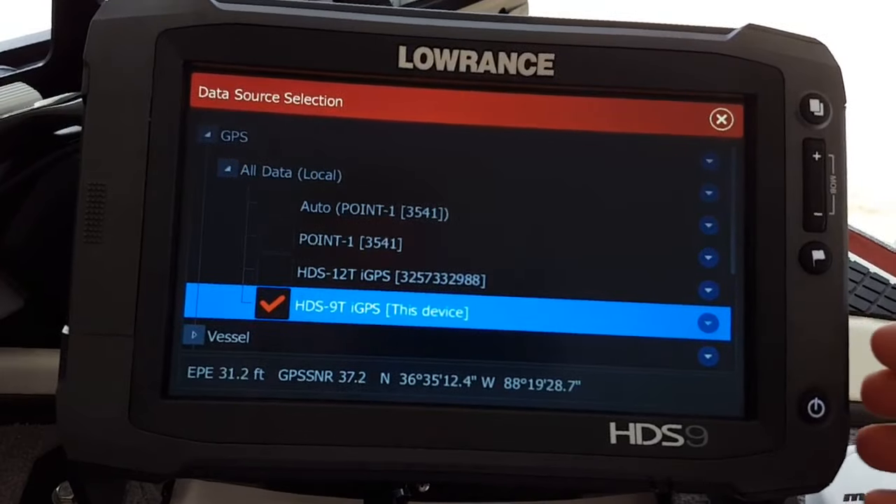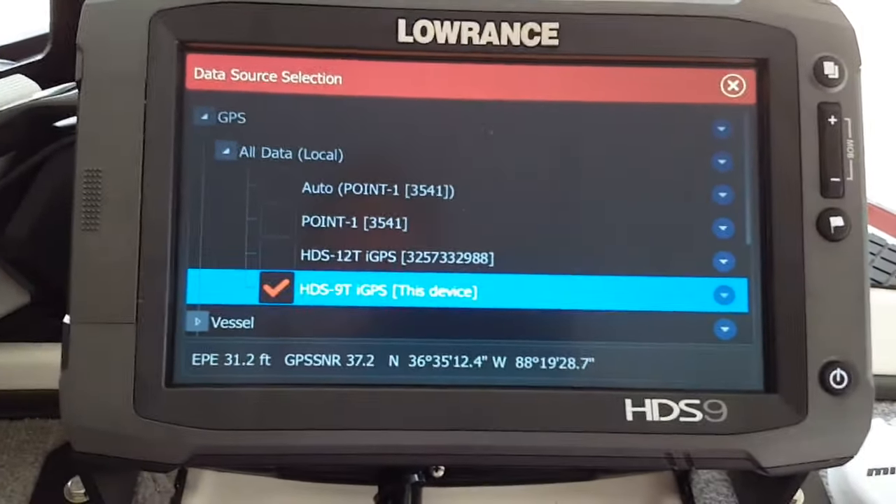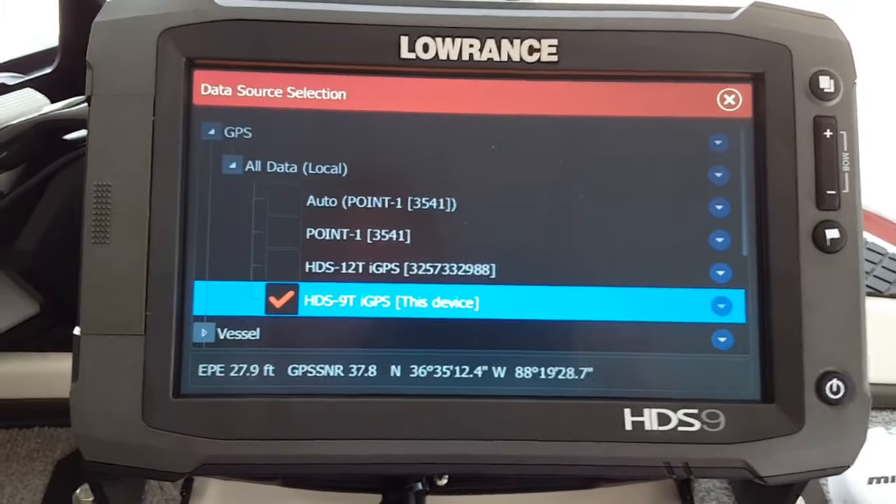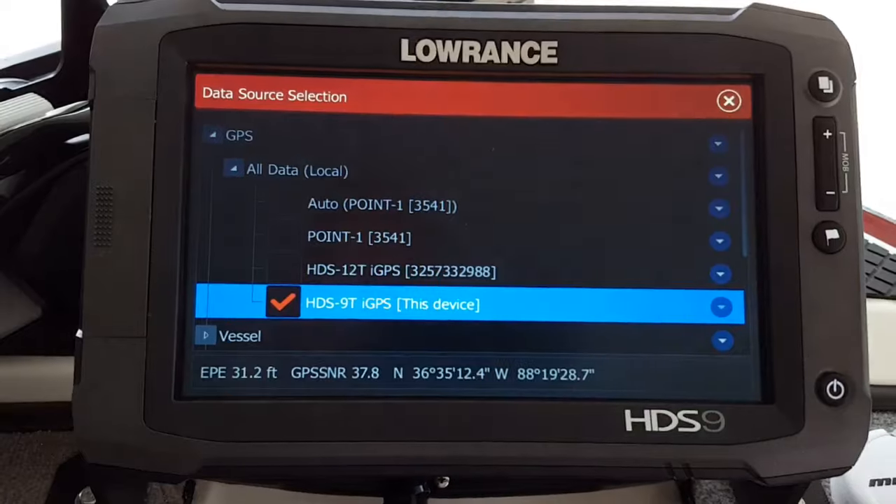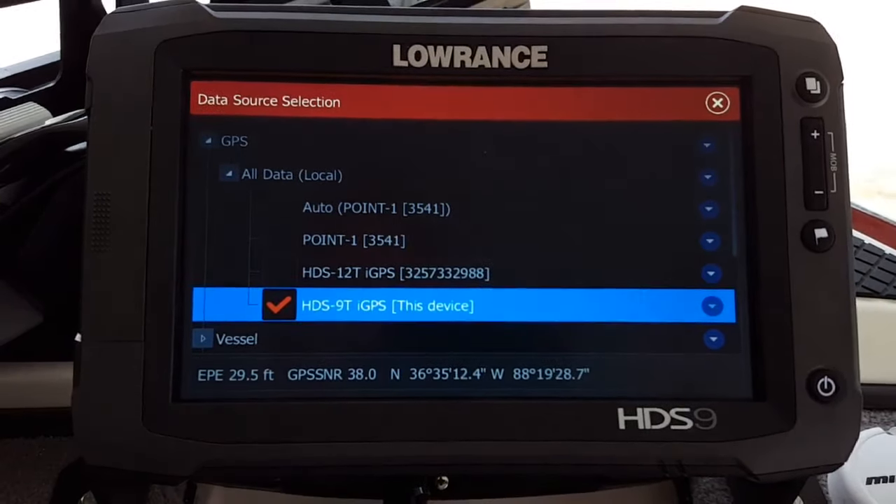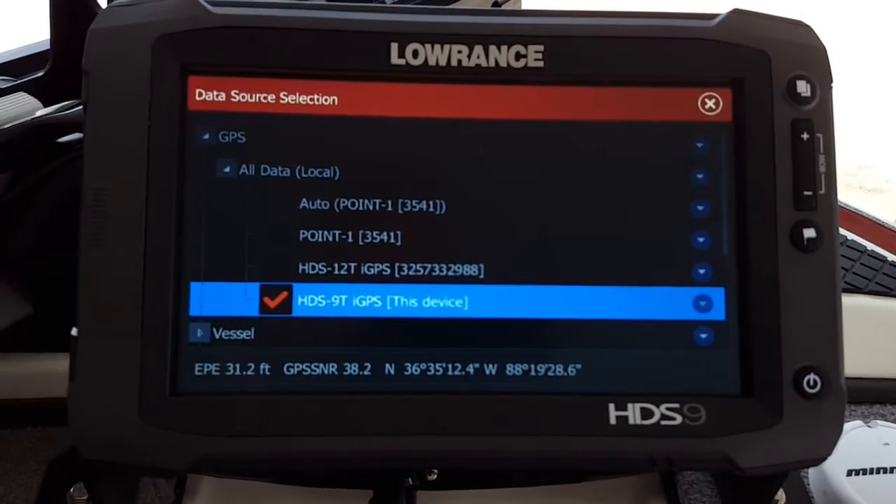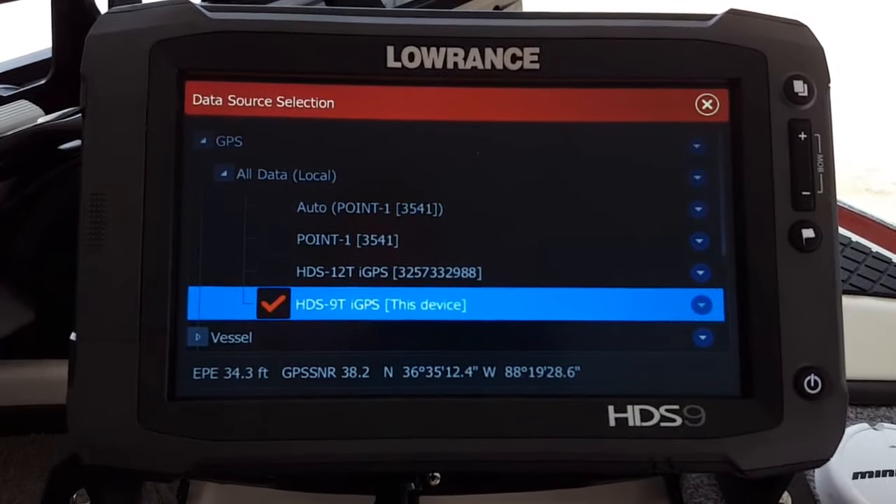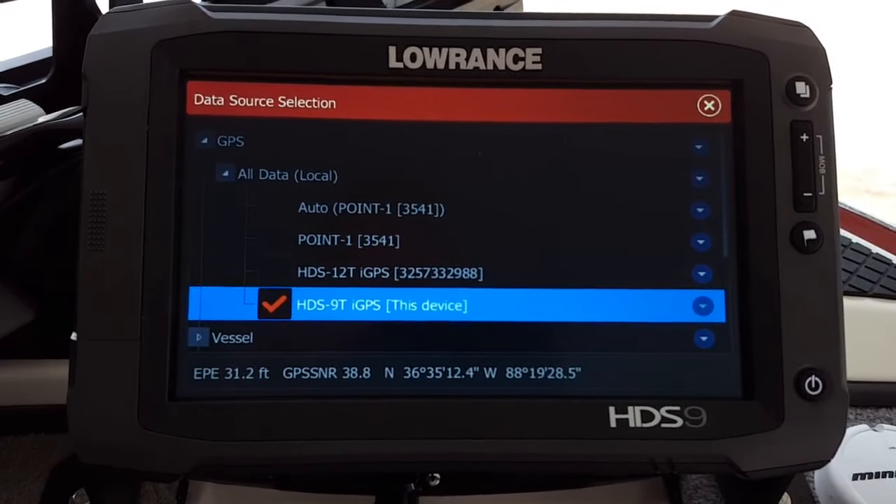And like I said again, the reason for that is because the Point-1 I'm running on the dash, because it's more accurate back there, because I'm making waypoint settings based off the Point-1 antenna back on the transom, where my 83/200 is mounted in the hull of the boat, and where my side and down scan transducer is mounted back at the transom of the boat. So it'll be more accurate setting it that way.